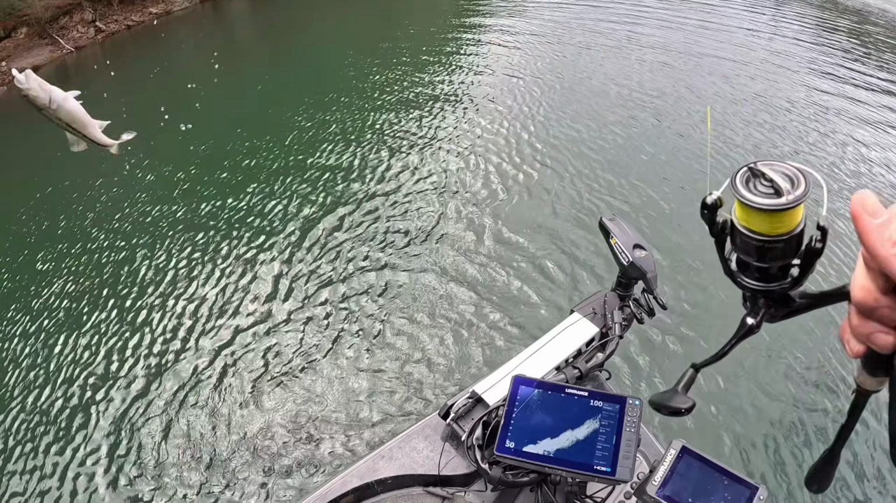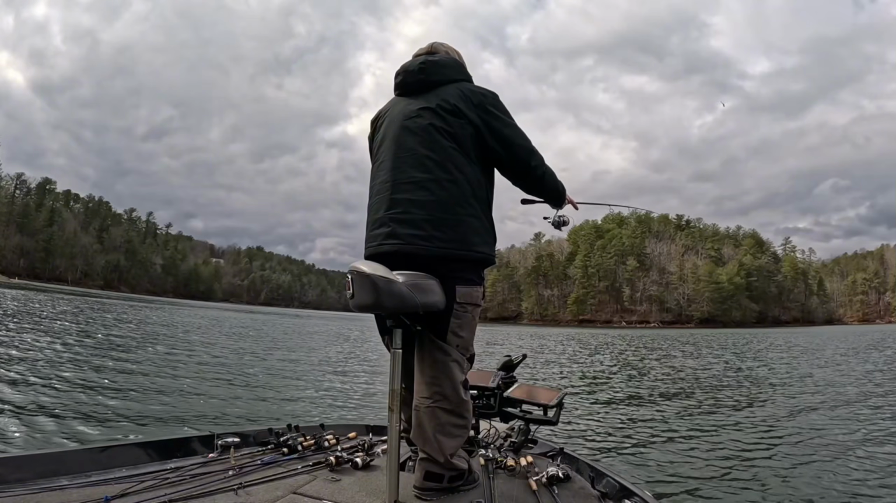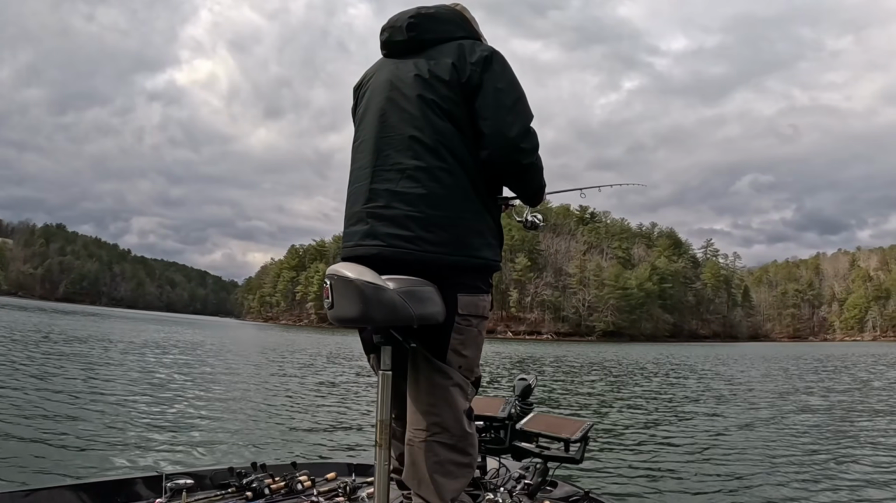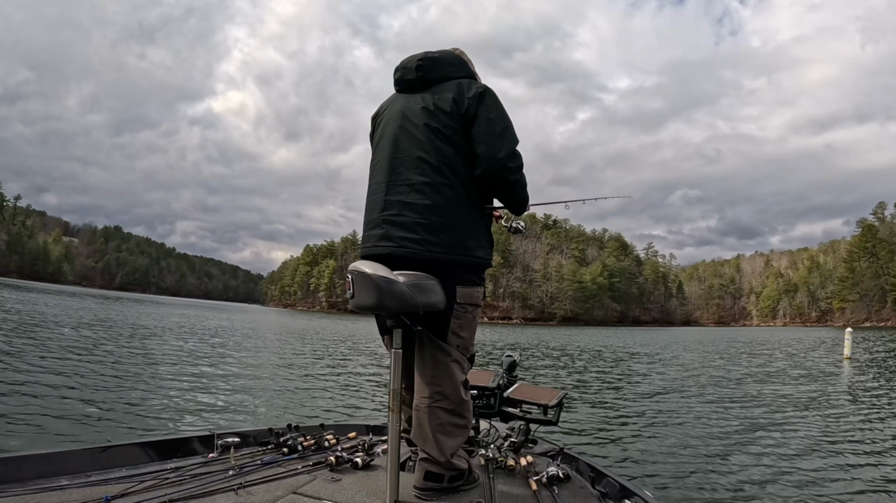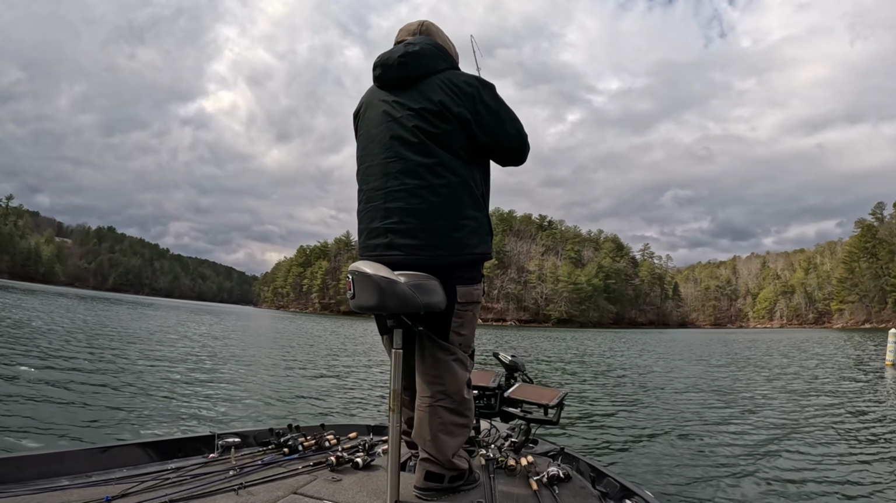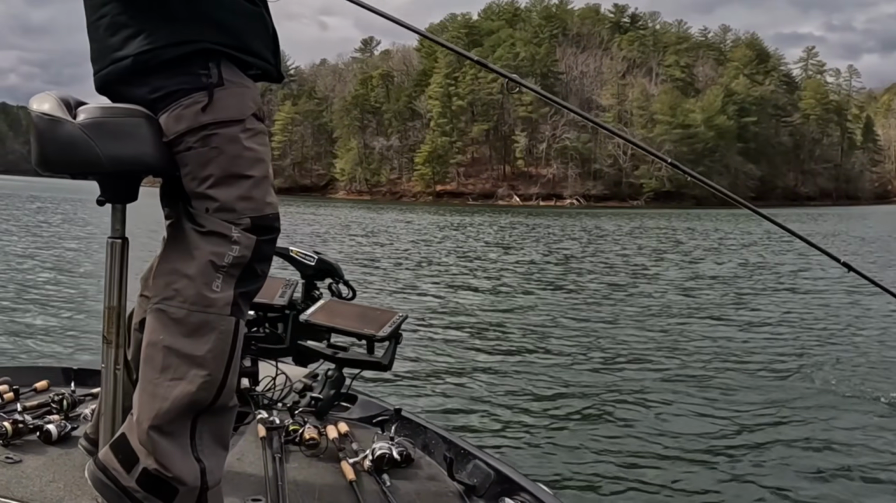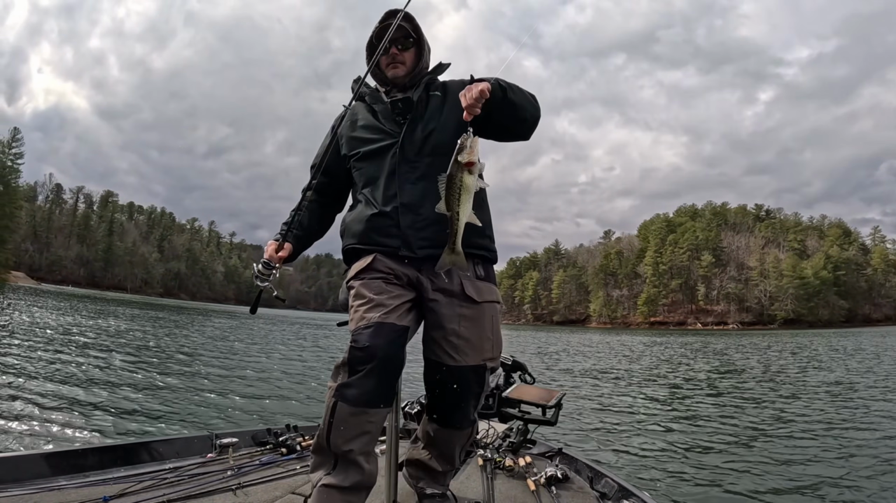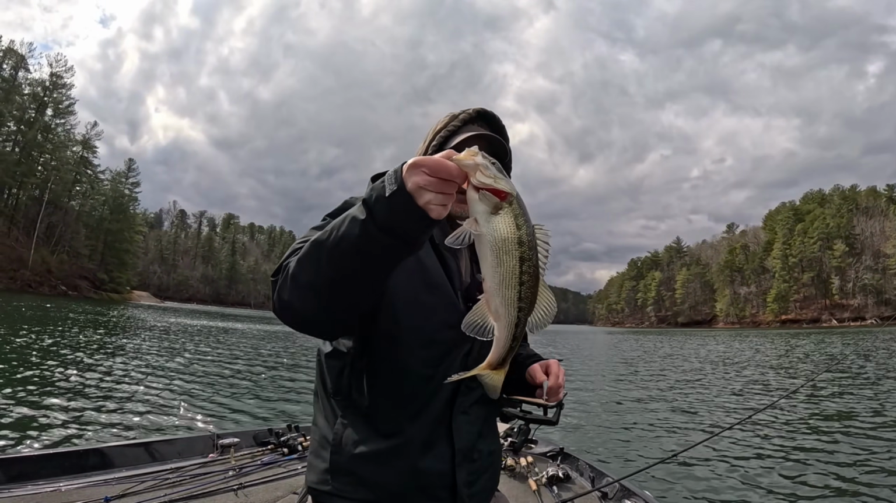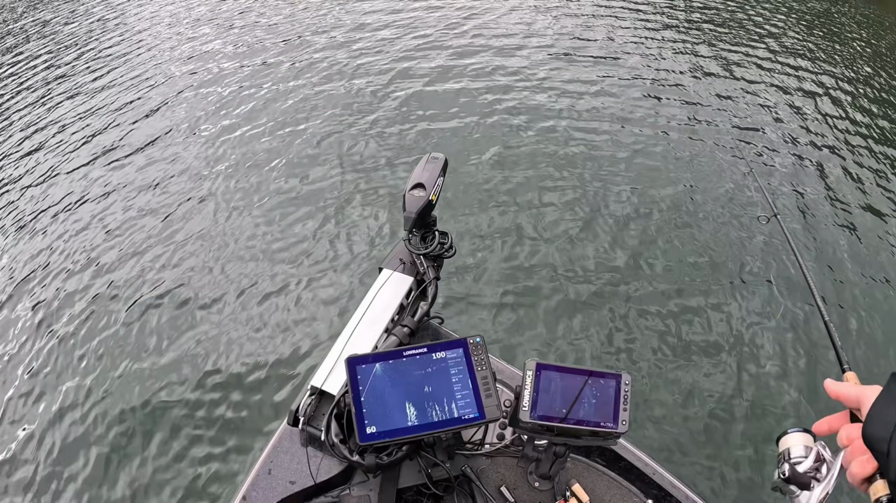Little bitty feller. Demon. Skinny. Should probably just cast at those.